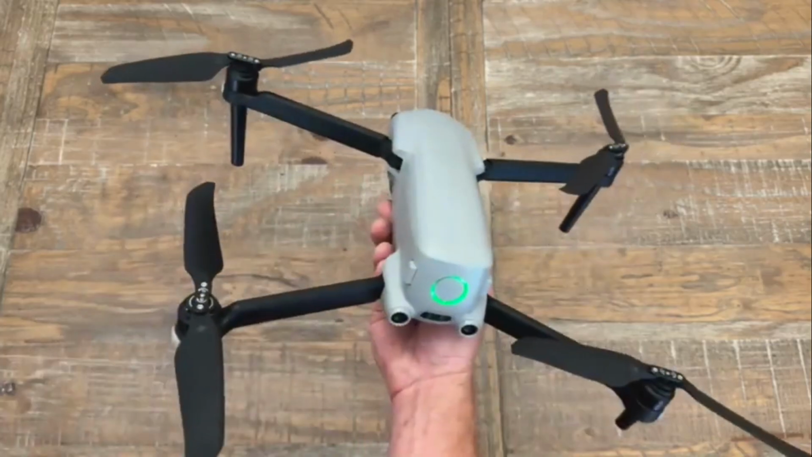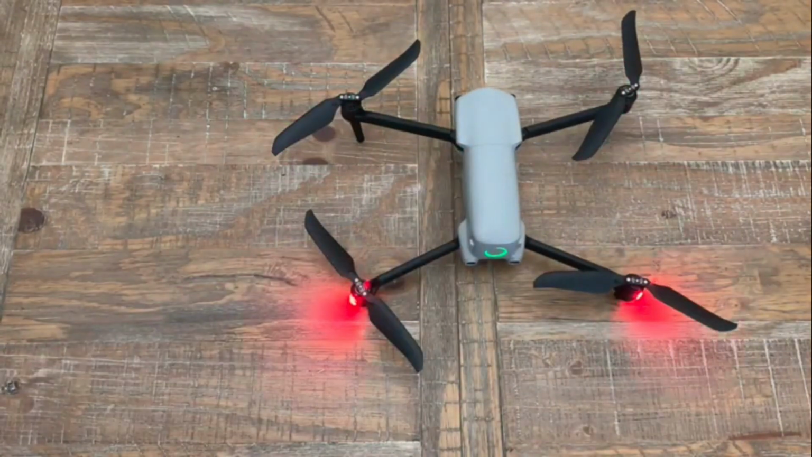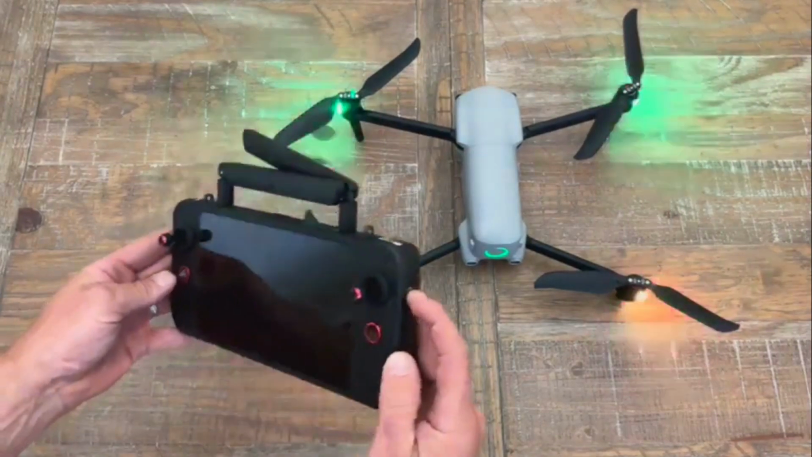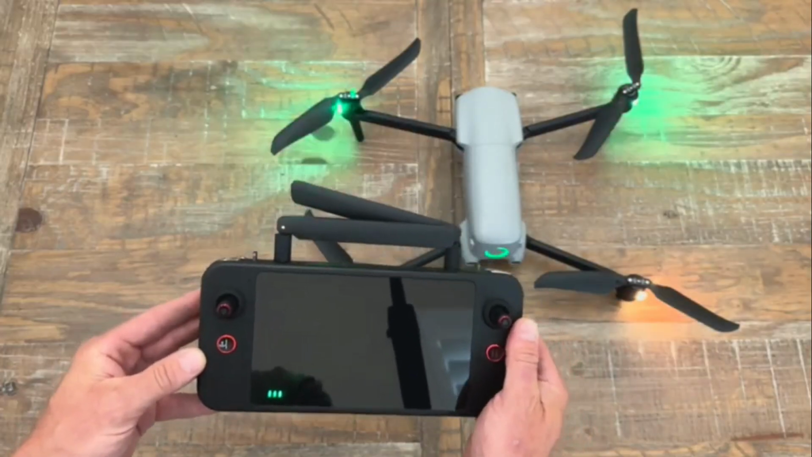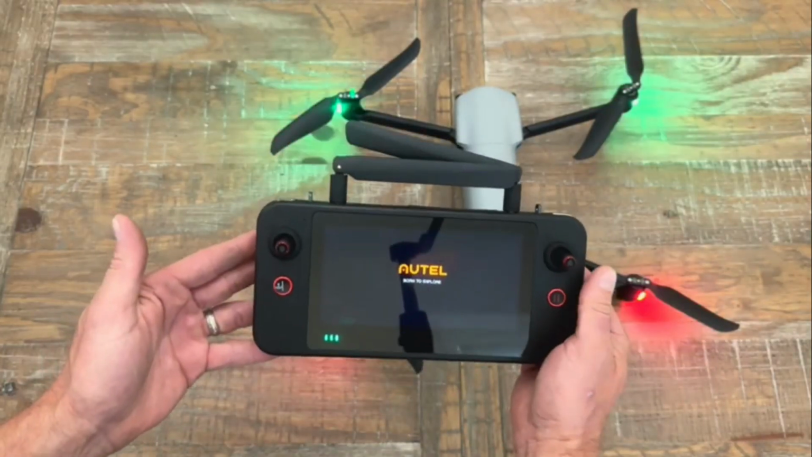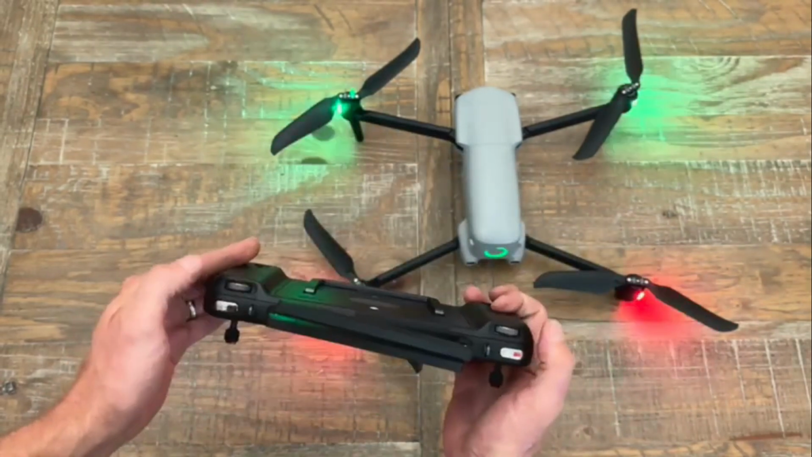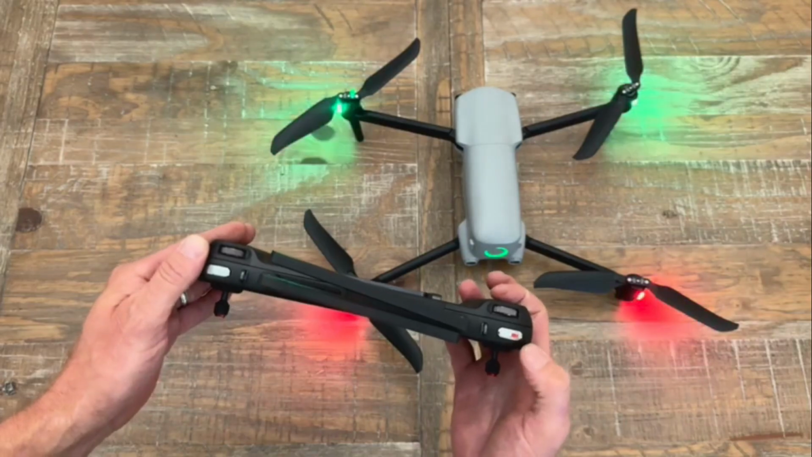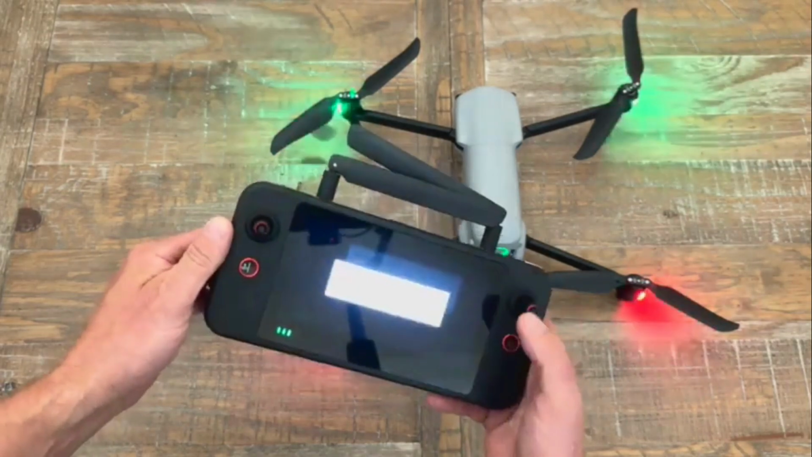So you hold the rear button, start it up. We'll set it over here and let it fire up. We've got our remote here. Fire it up there on the side. We'll go through just a few of the features on the remote. It's an Android-based system, so you can load third-party software onto it. You've got gimbal controls, and photo or video capture.